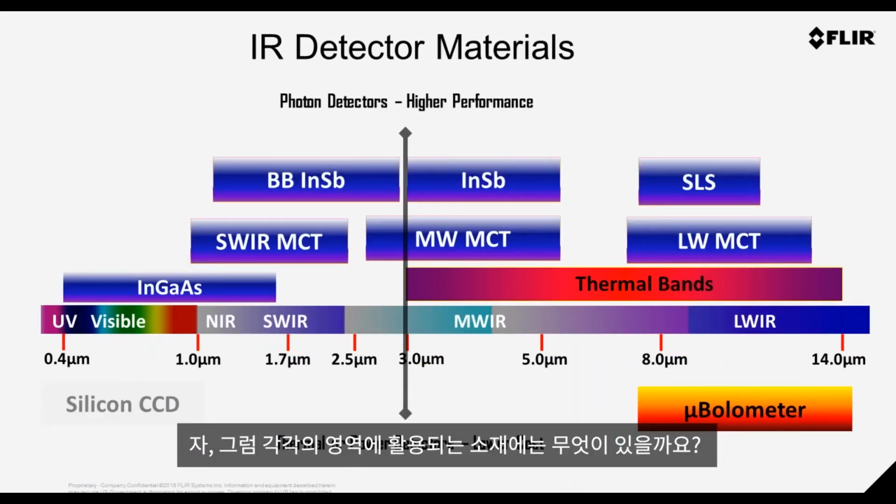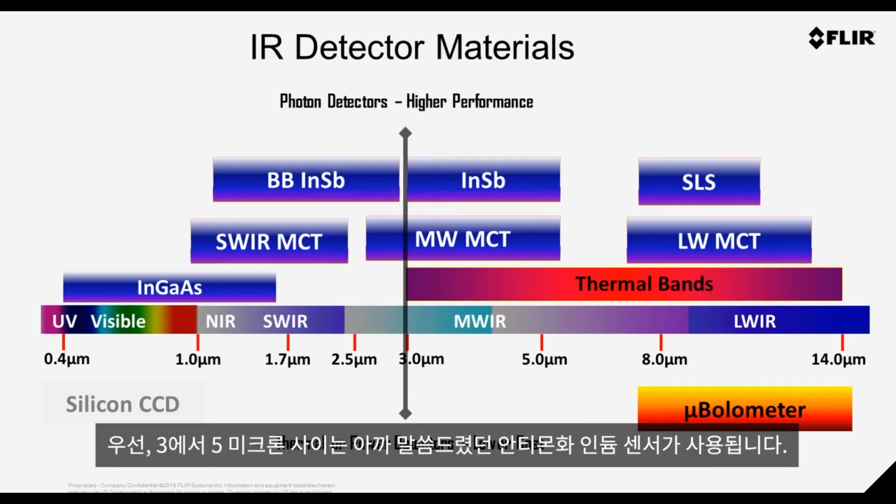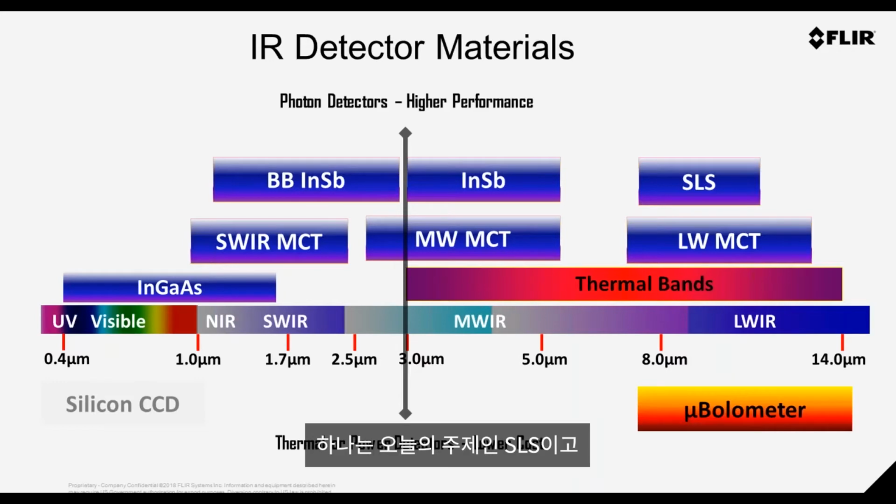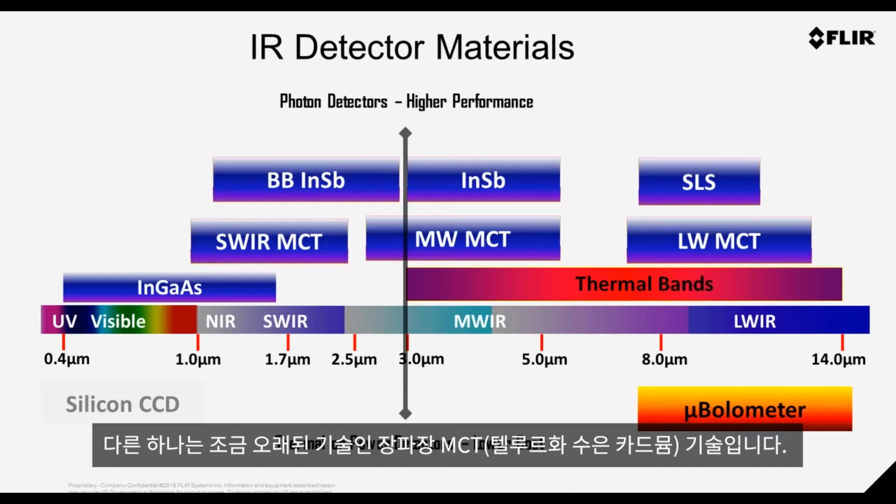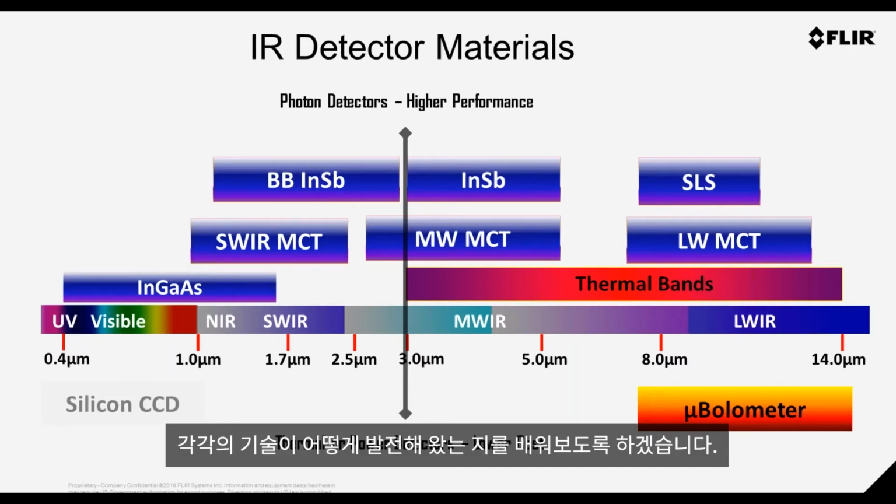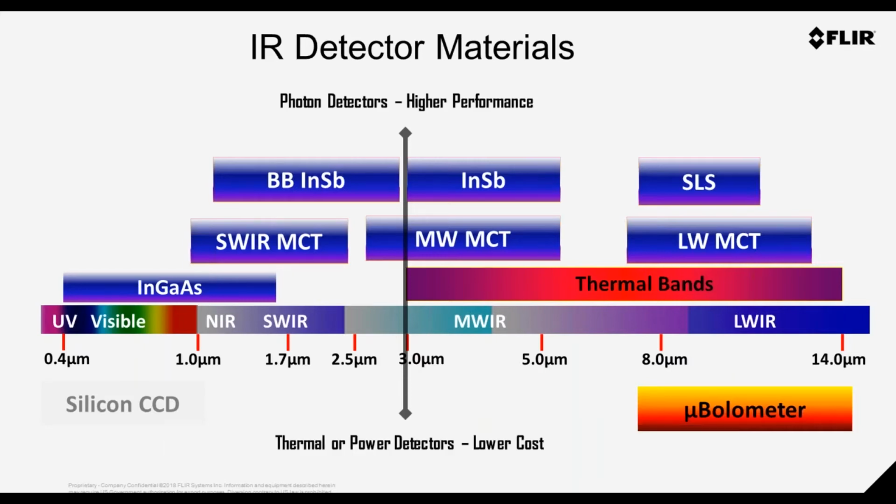And here are our different types of materials. I won't go through all of these, but the key ones: in the 3 to 5 micron, we've really got that InSb sensor that we've been talking about. And in the long wave, we've got two core long-wave technologies. One is the SLS, the topic today, but an older technology is long-wave MCT, mercury cadmium telluride. And we're going to be making some comparisons between InSb and SLS, and SLS versus MCT, just to really show you how these technologies have progressed.